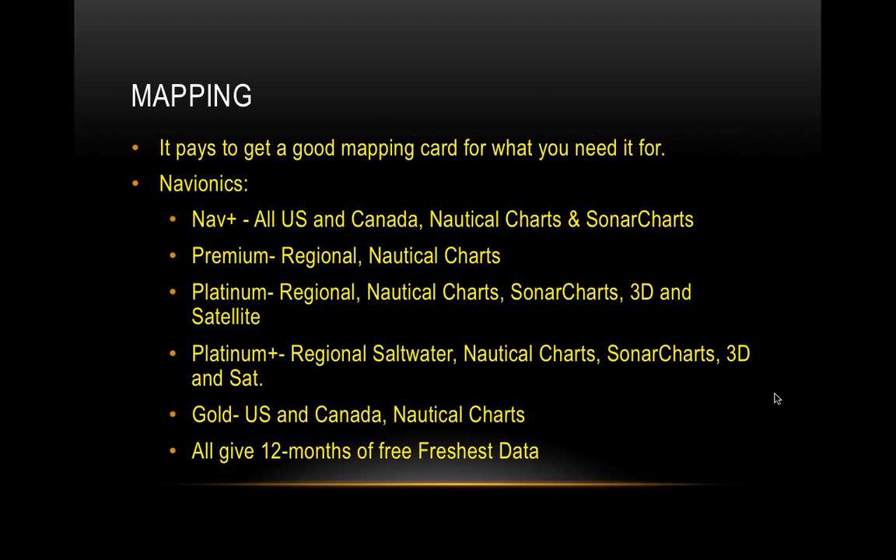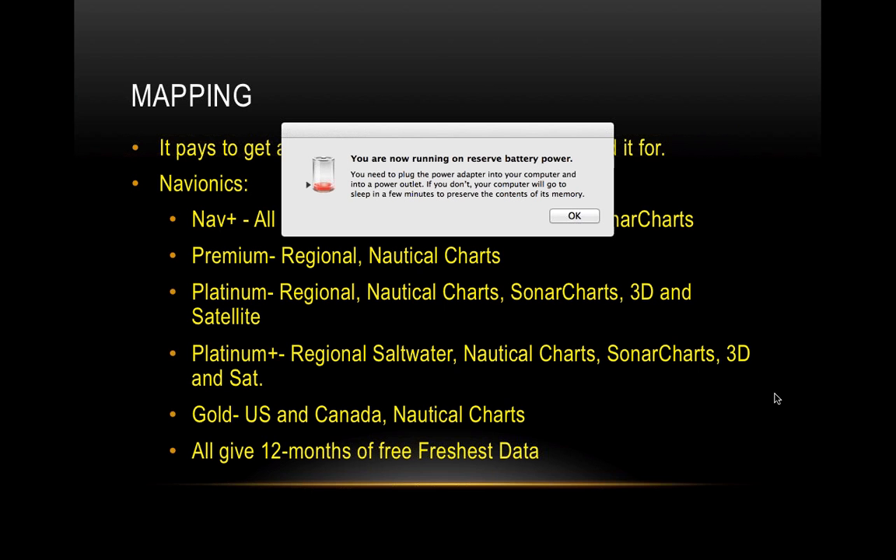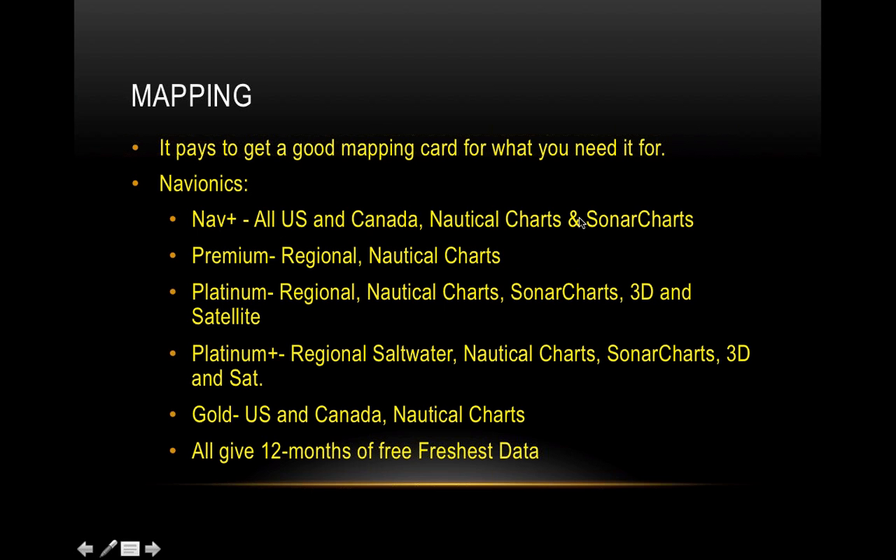If you've got your basic sonar GPS unit and you just want your basic maps, then there's a different card for that. If you're a tournament guy and you want the best of the best, there's a card for that too.